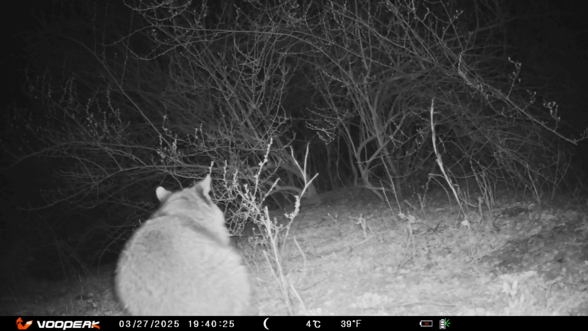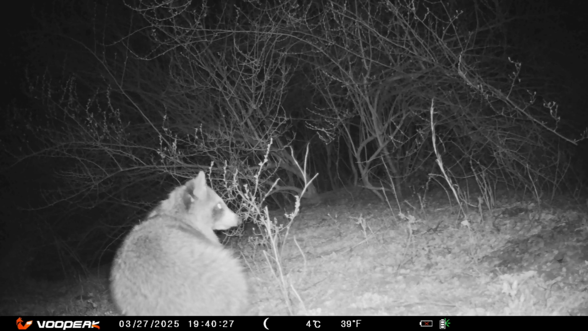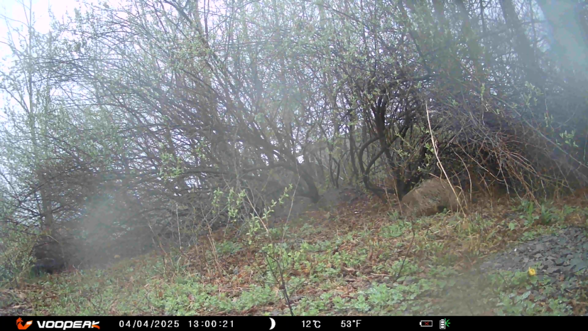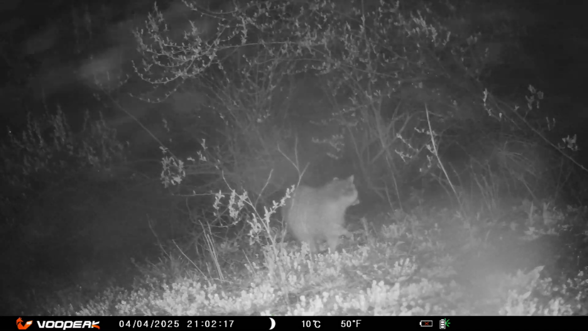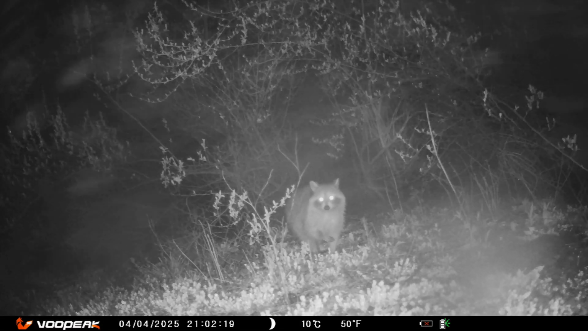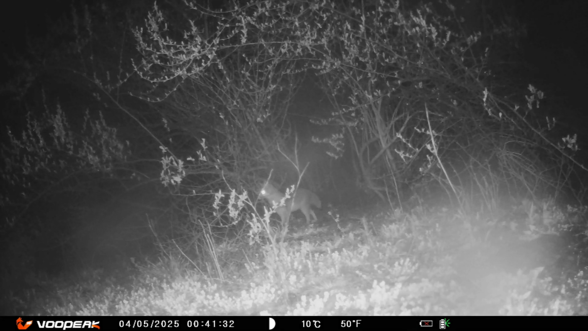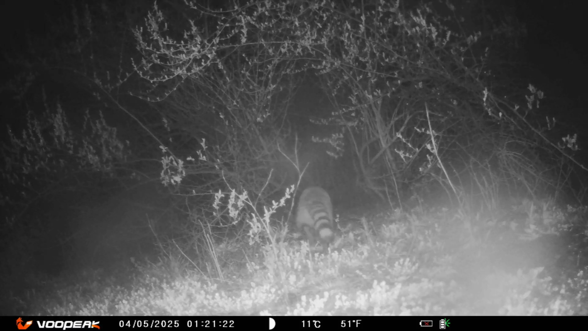Over time, I've come to recognize these trails and the creatures who walk them. Some follow a predictable loop, and others pass through only now and then. But through the lens of my trail cameras, a whole hidden world has come into view, and one that most people walk past without ever knowing it's there.